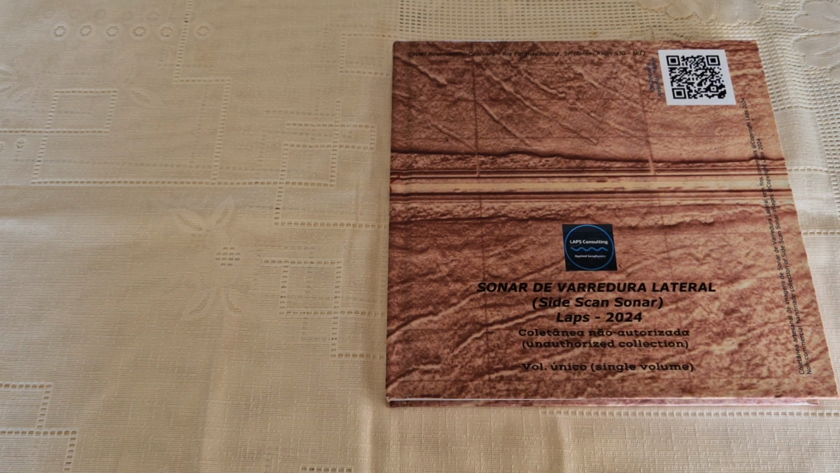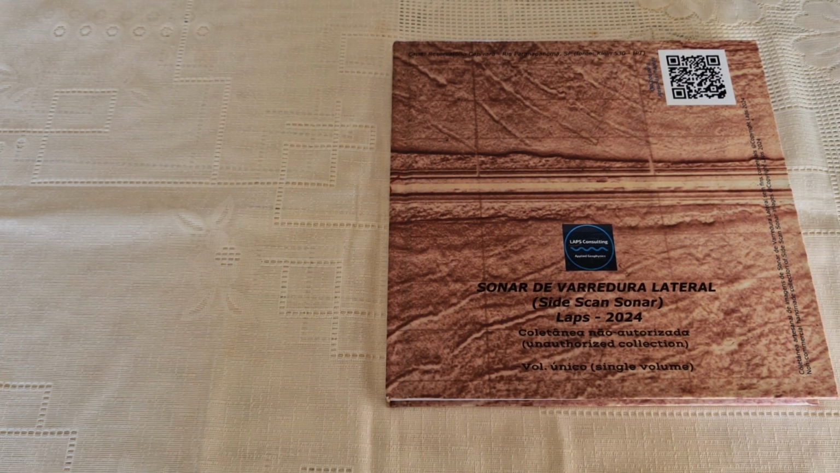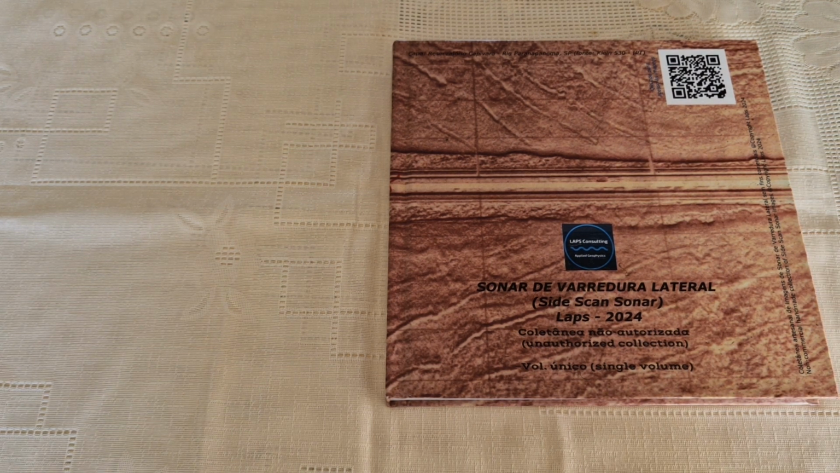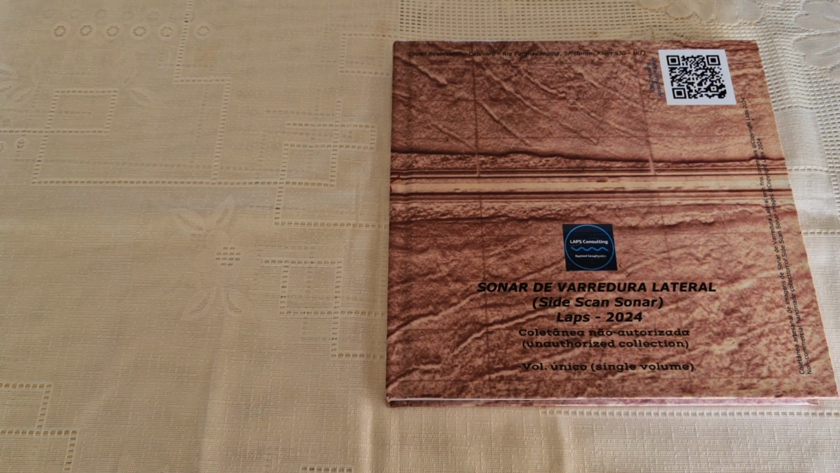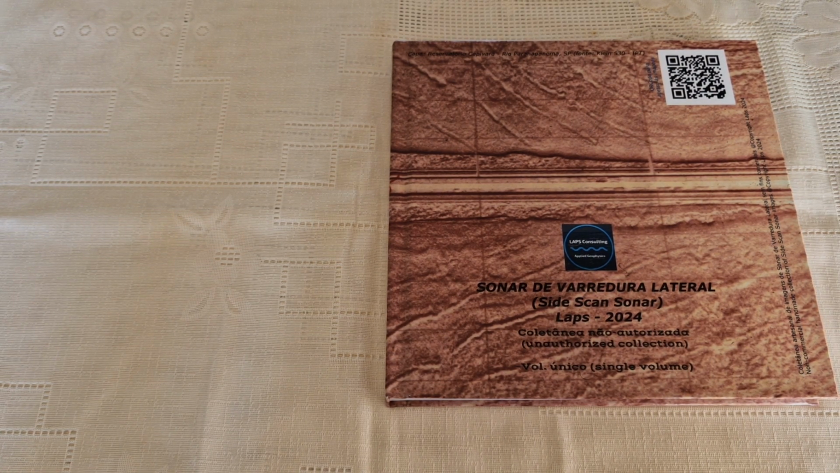So I have a collection here. I decided to make a book. My target here is not to get any profit, any money. My plan was to build something to help me in my classes. I used to offer classes at universities and private companies about shallow investigation, shallow water investigation, mainly side scan sonar. So I decided to prepare a collection of